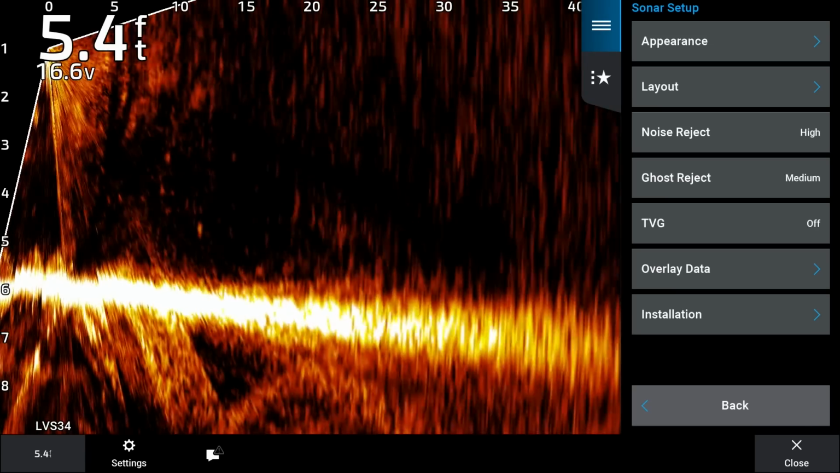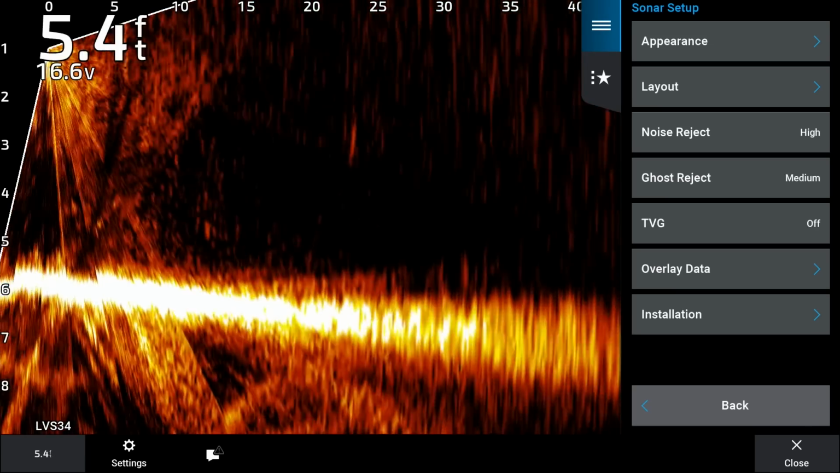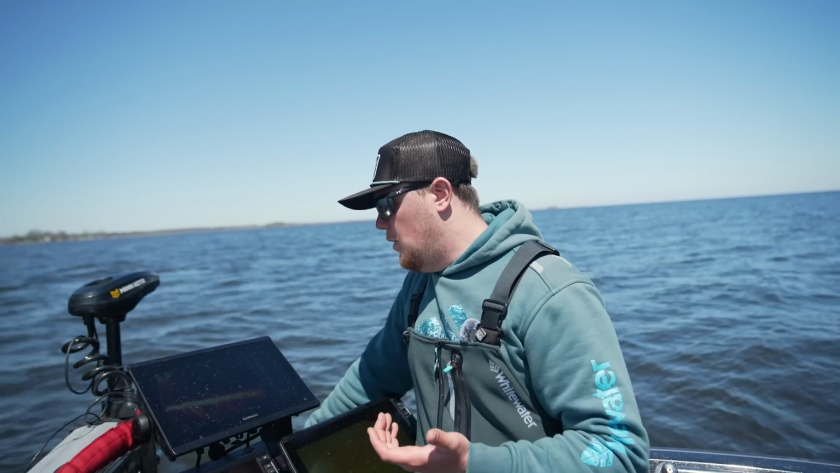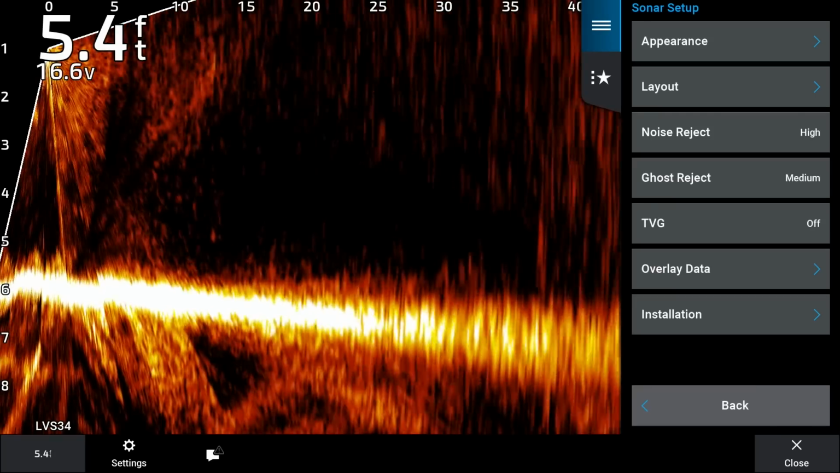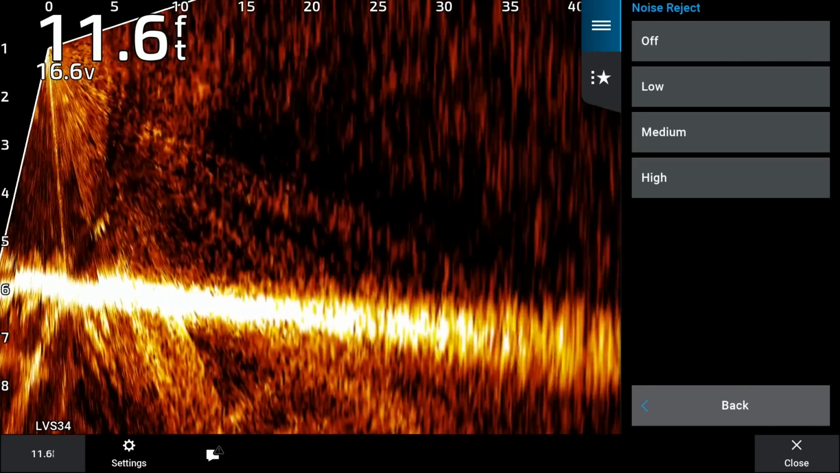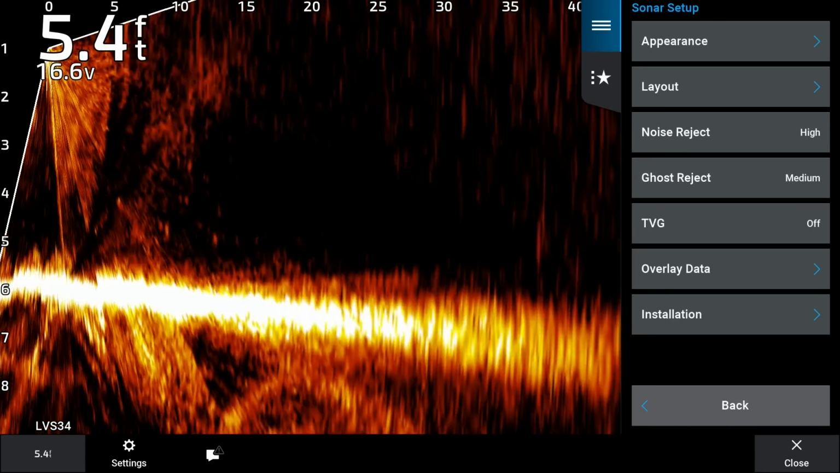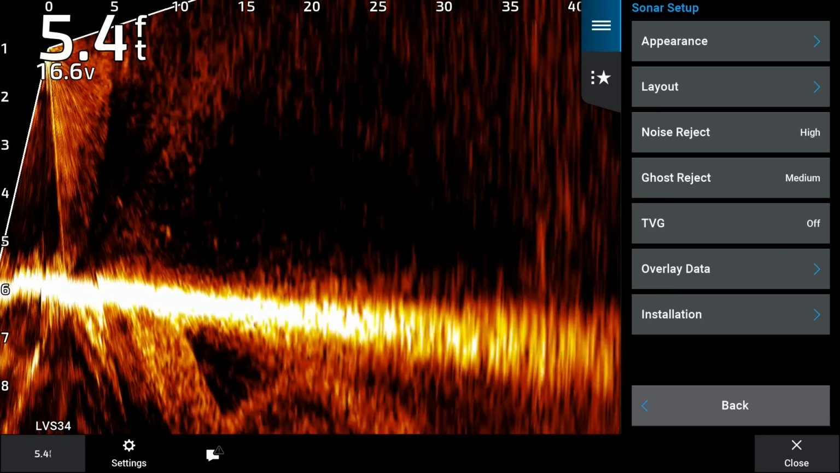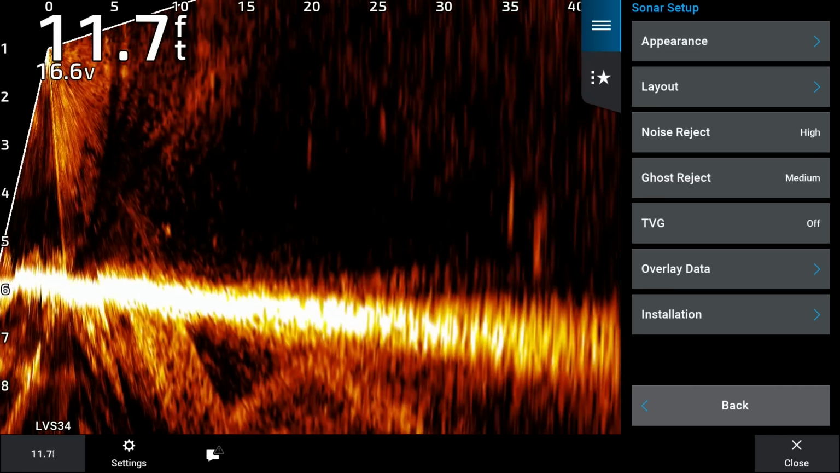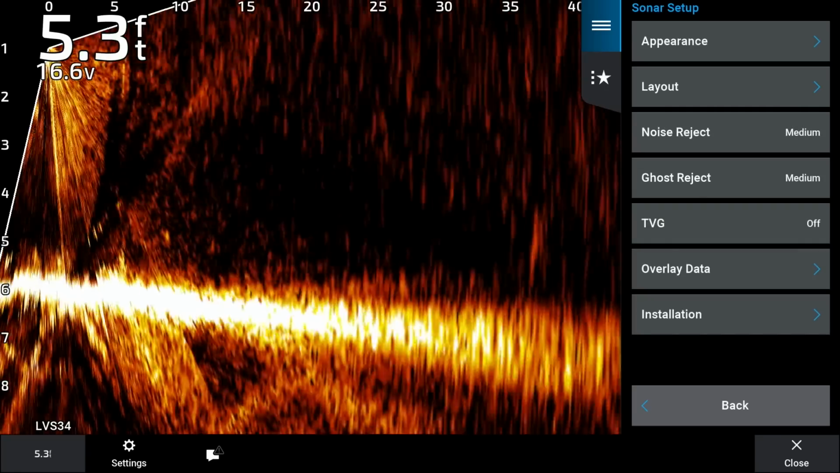However, with that noise reject, you're not getting as much information basically back to that transducer, and you may miss out on some targets by running that noise reject high. So what I always like to do is just kind of keep that on medium. That way, like there's a target right there. If we turn that on high, again, you can still see that target there because we are in some shallower water. But if we start getting in some deeper water and you're fishing rocks, if you run that noise reject real high, you can start kind of missing some smaller stuff that could be on the bottom. So I always kind of just like to leave that on medium.